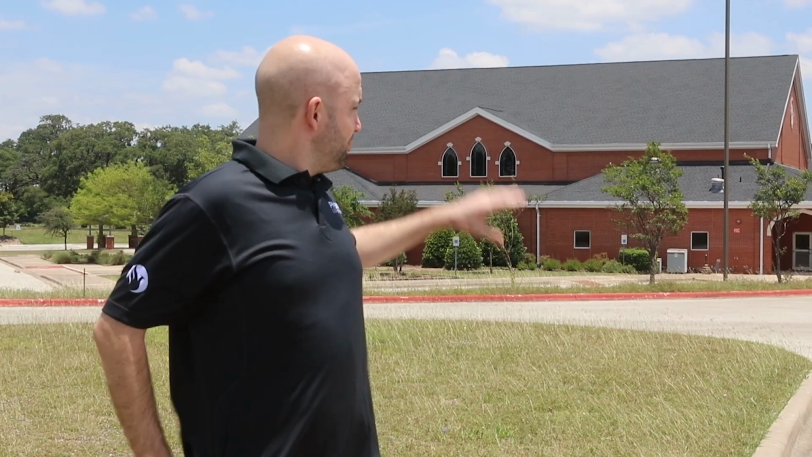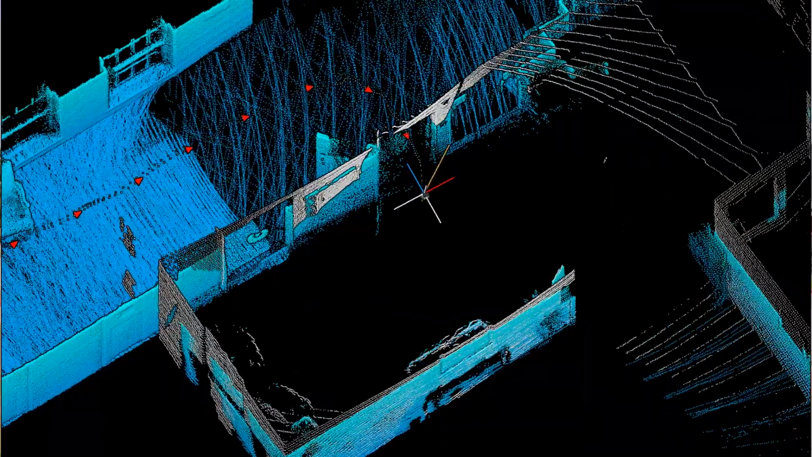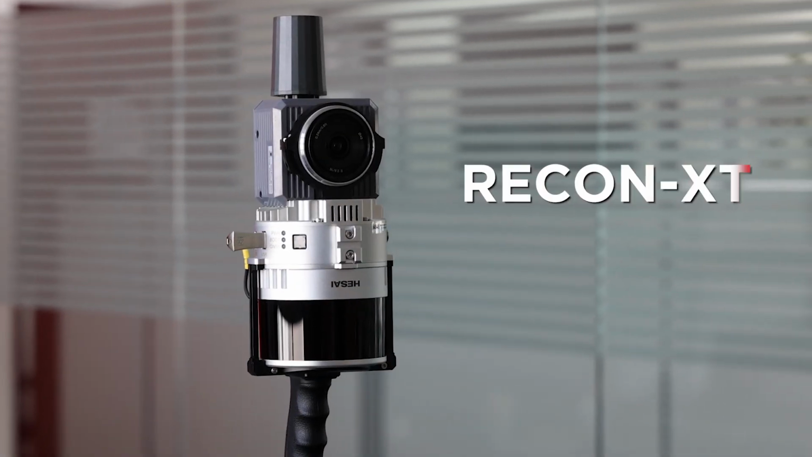Hi, my name is Ben, I'm with Phoenix LiDAR, and today I'd like to show you our hybrid SLAM workflow. As an example, we're going to map this church using both an aerial as well as a SLAM survey, and then merge those data sets. All of our multi-laser units can run SLAM, but for today we're going to show this using the RECON-XT.